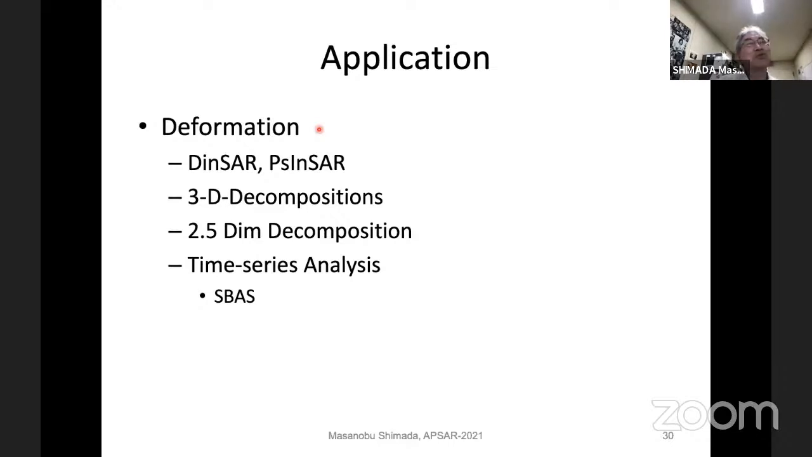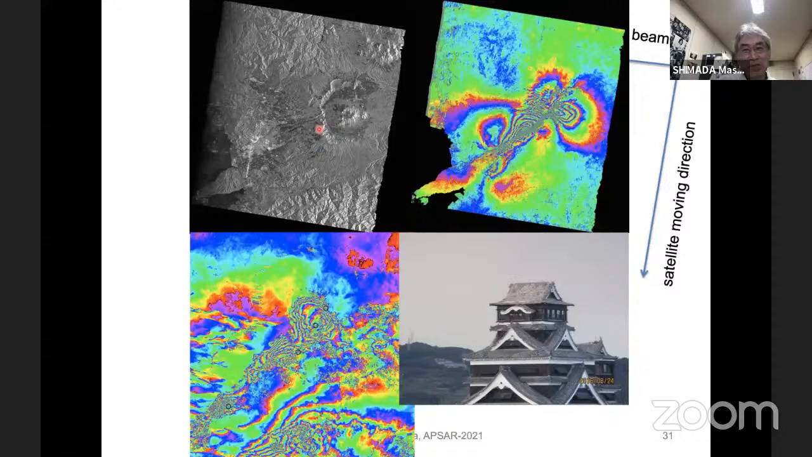I will introduce two examples in my presentation. This one is 3D decomposition of the surface deformation. Almost 5 years ago, there was a very big earthquake near the Kumamoto area. This is Mount Fuji area in Kumamoto city, and because of this big earthquake, our Kumamoto castle was breaking down.